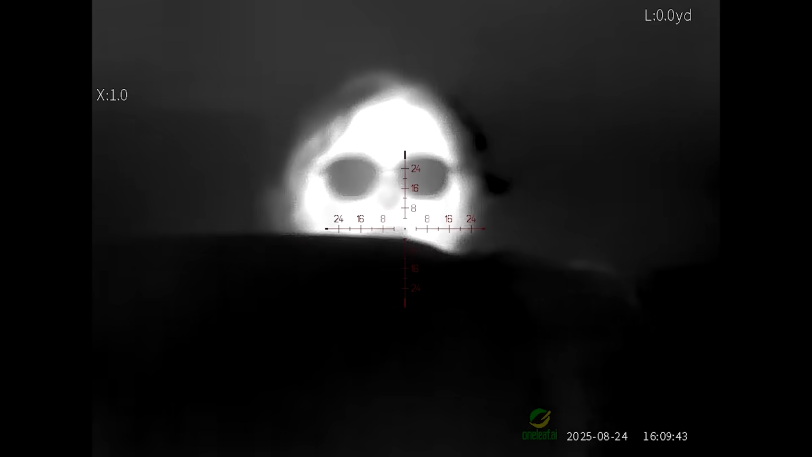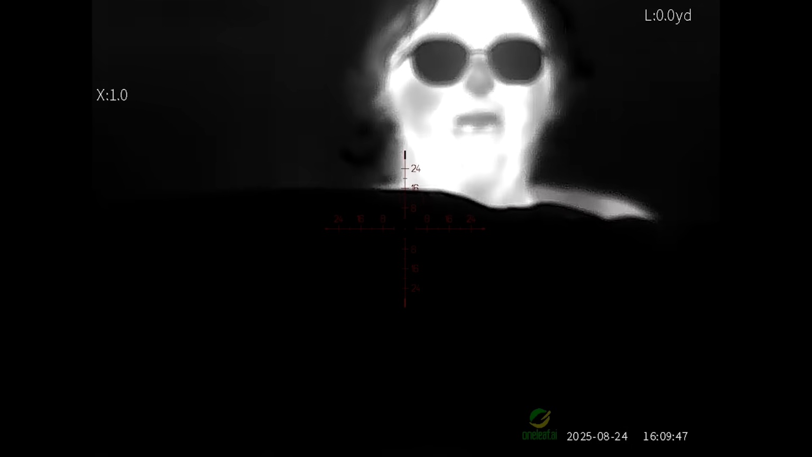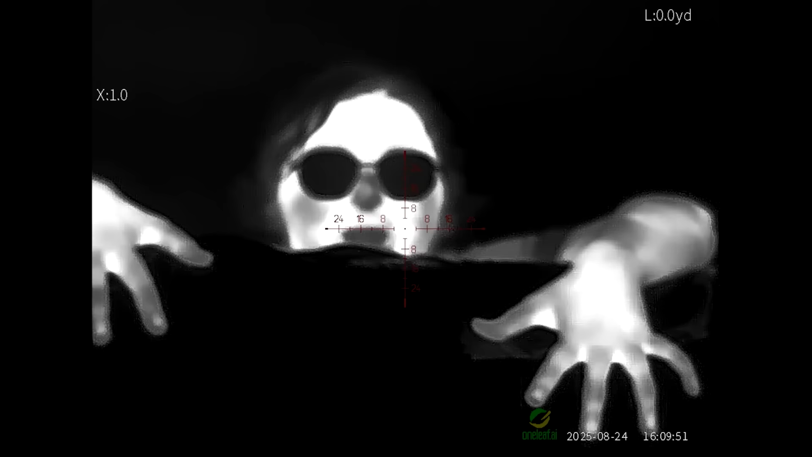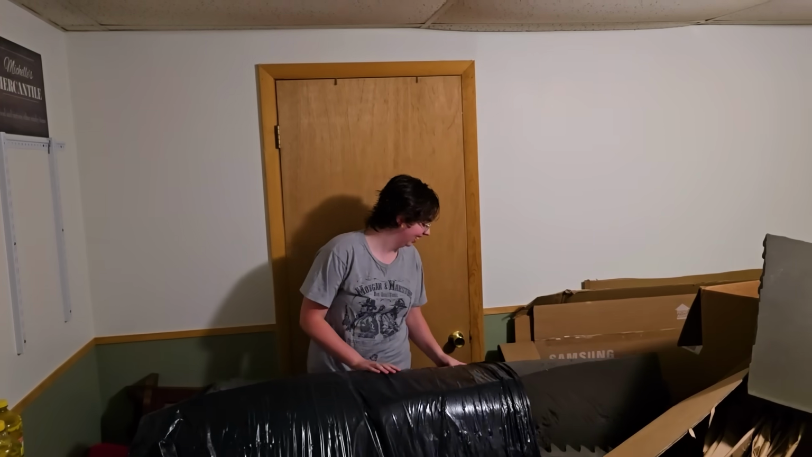Oh, Jesus! You rotten kid! That is creepy. What does it look like? Oh, it looks like a skeleton. It's your glasses. Oh, jeez. Get out. Get out. Where's the light? I can't see. Jeez. Thanks, kid. I really needed that.